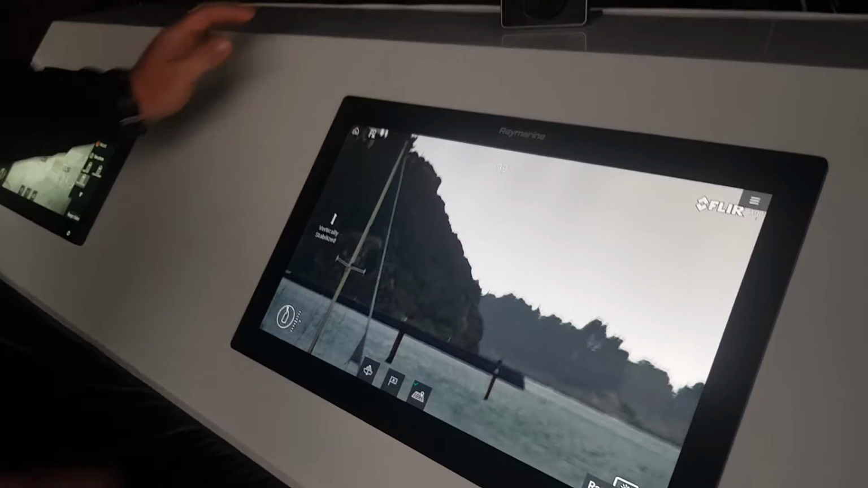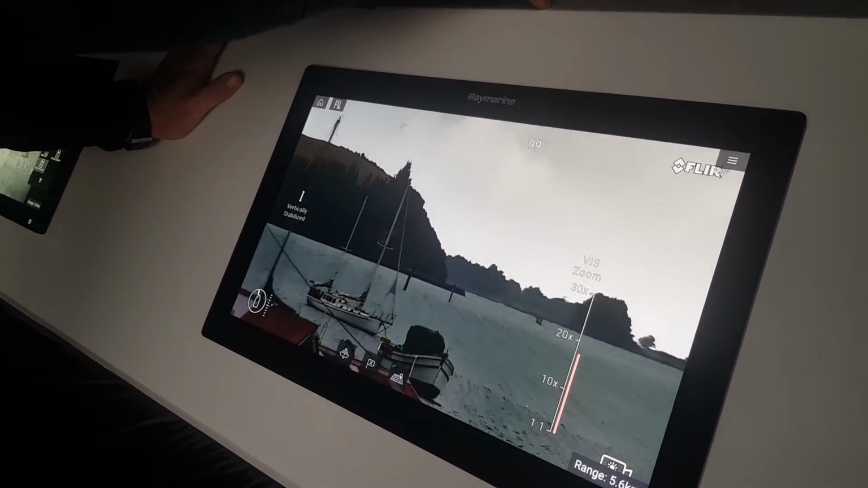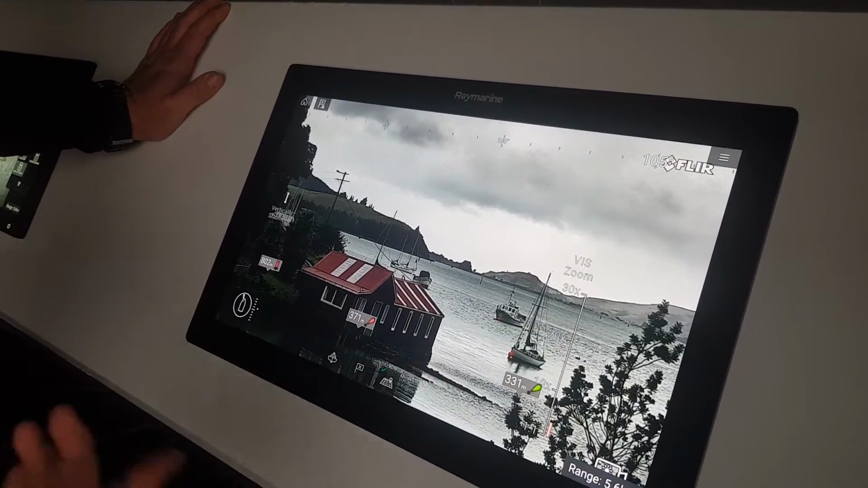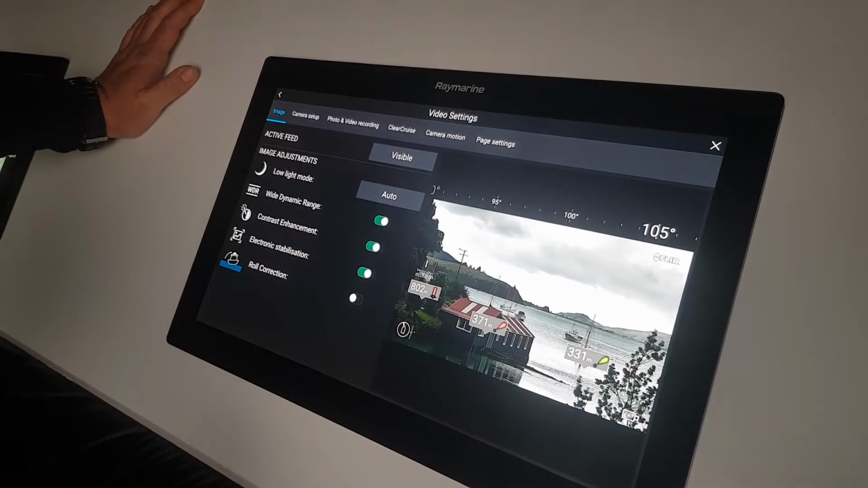Okay, so that's really a regular style camera. What about if we go over and look at the thermal aspect? Sweet. So the other aspect of the 364C is that it's got a dual payload, so it's got a thermal camera in it.